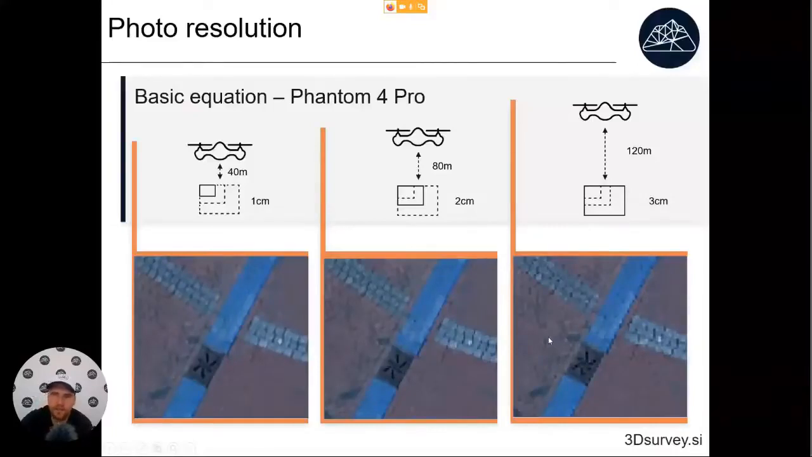So if you ask me, 2 centimeters, that's about it. That will be 1 pixel in the resulting orthophoto, and that will get you the best result. Also, if you do it like that, the orthophoto size will be only a quarter of this one. Here you might get an orthophoto of 100,000 by 100,000 pixels. It will be very big. If you put it into AutoCAD, it will crash.